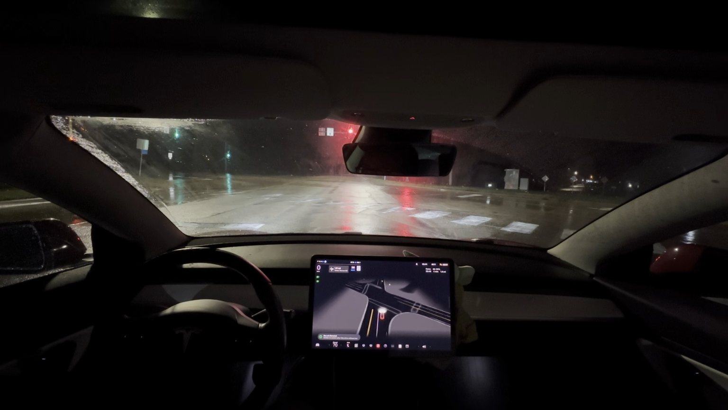Snowing again. We get free hyperdrive. I don't think it's heavy enough though. Hopefully we get some accumulation overnight and I can try it in the morning for you.